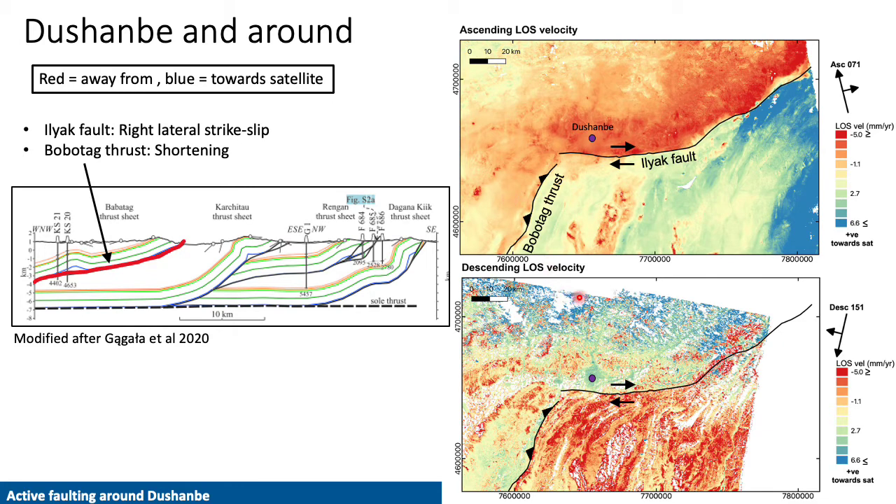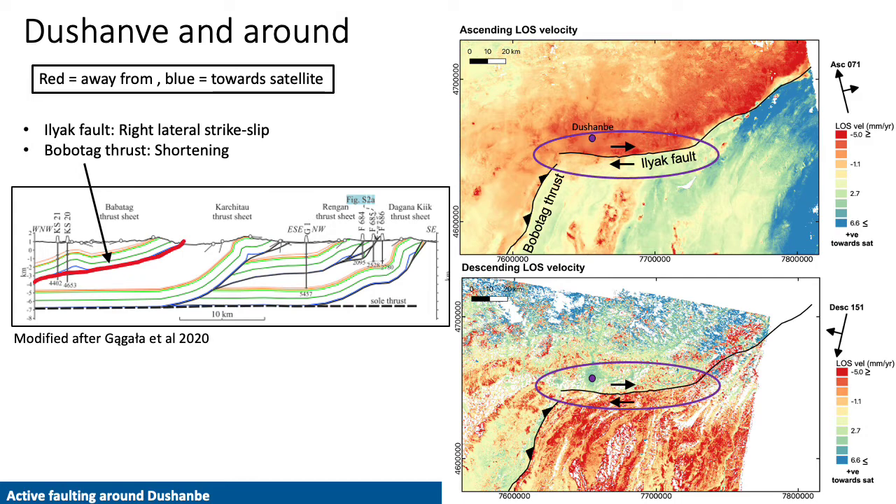You might also have noticed that the descending track is much noisier. This could be because the descending data is acquired in the morning when there's lots of mixing in the troposphere, or it could be something else like the differences between the networks. We're still investigating this. But now focusing on the east-west portion of the Ilyak fault.